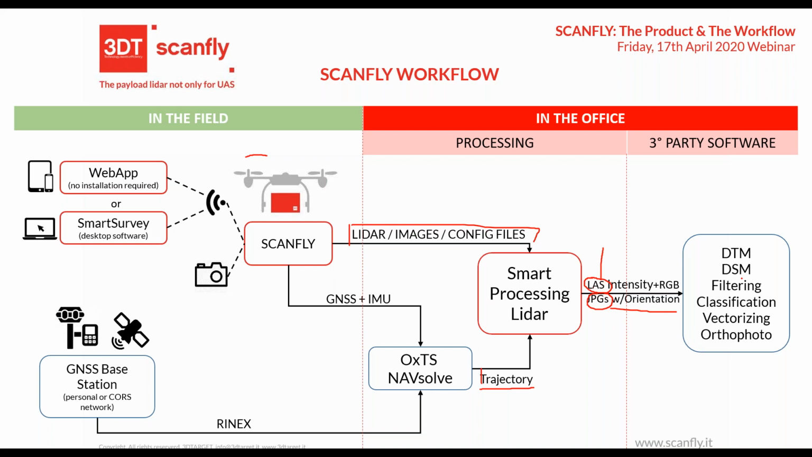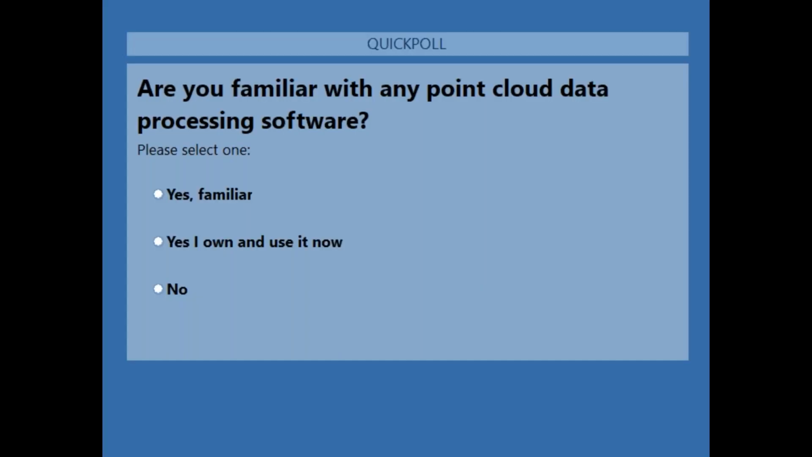So we want to ask you right now in our poll if you are familiar with point cloud data processing software, because we provide that kind of output, and so you can also run it in your own software.